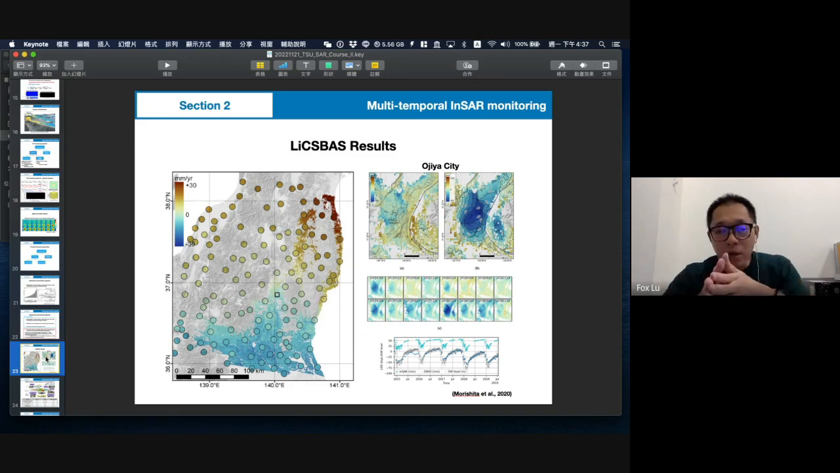In the city areas, we believe whether you use the PSI method or the sparse method, you can get quite good results because you have a lot of good PS scatterers. But sometimes you will try to monitor something like landslides in the mountain areas.